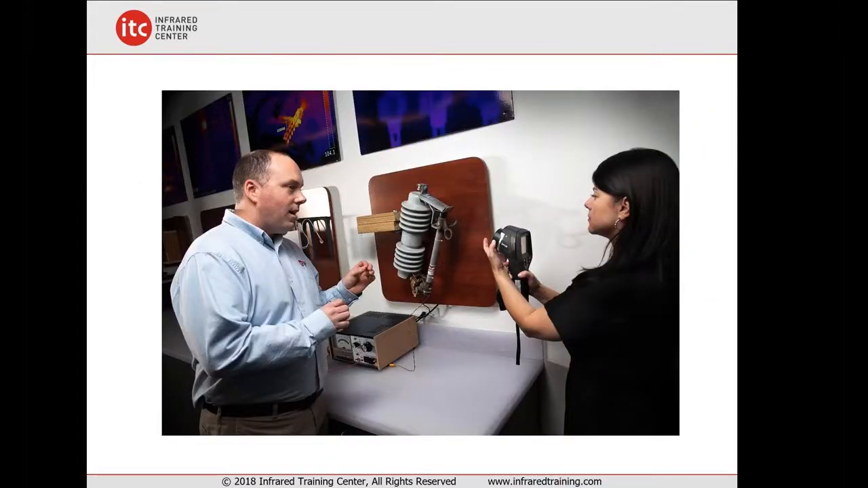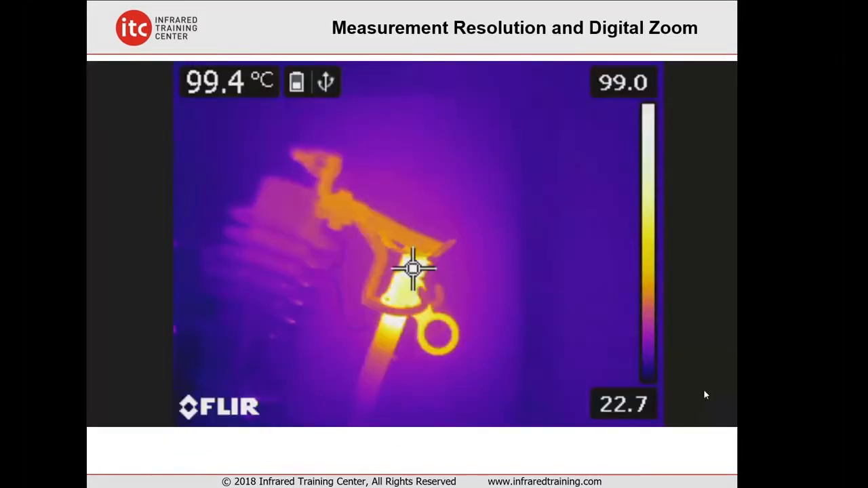To illustrate this, in our training lab here in Nashua, we've got a fuse cutout that's mounted on the back wall. And this is one of the demonstrations that we'll run during a level 1 training class here. And it's great because there's like a 1-inch target on that. It's hard to see if I can drag the mouse over it. It's right there. It's black tape wrapped around it. That's a target we're going to look at here in this next sequence.